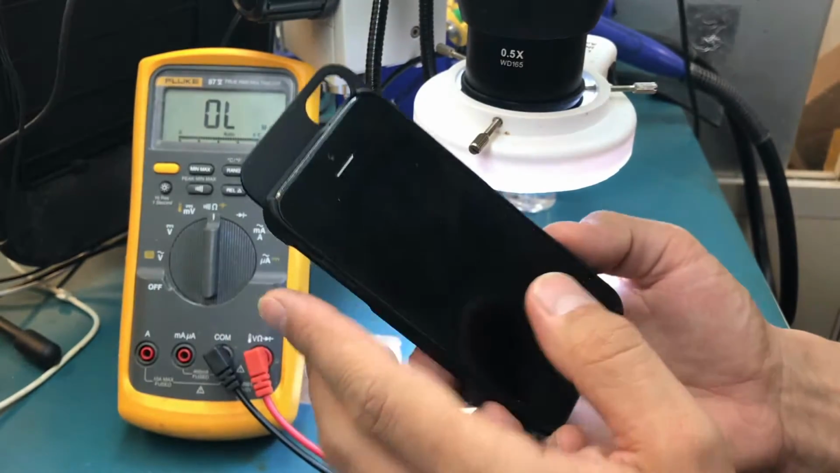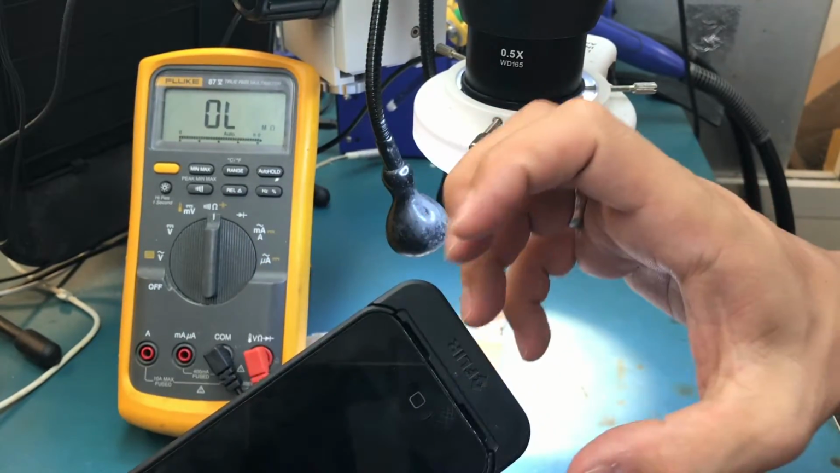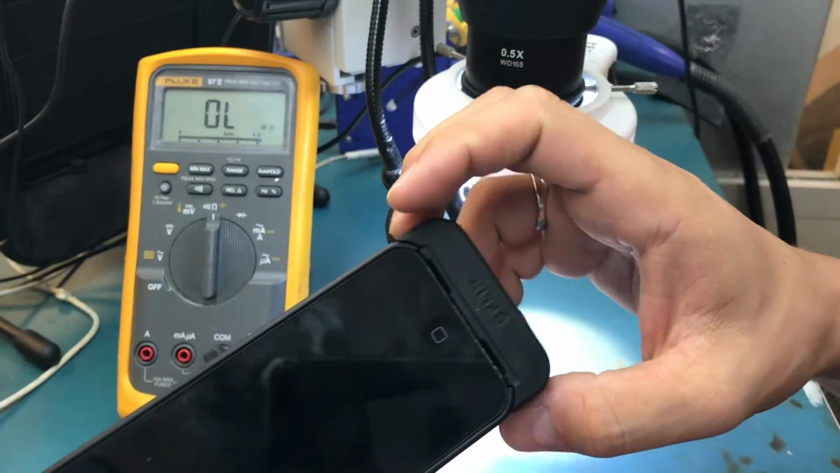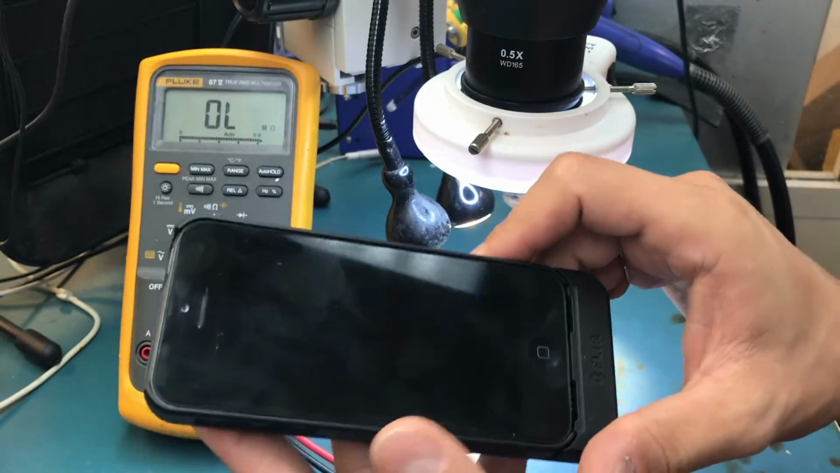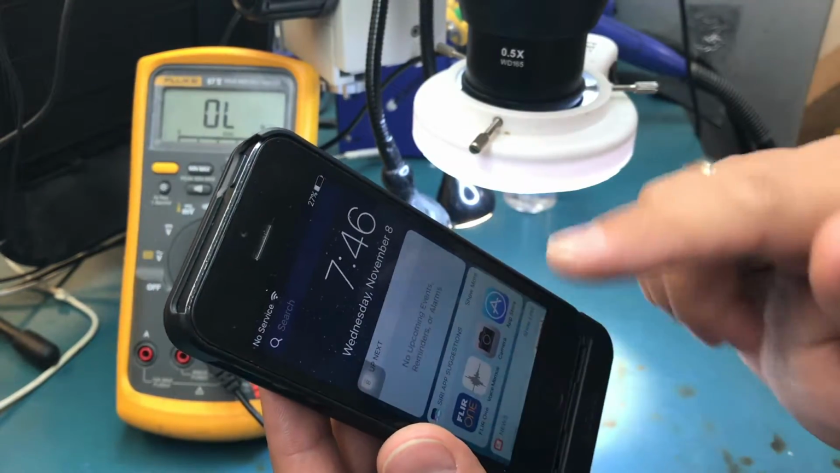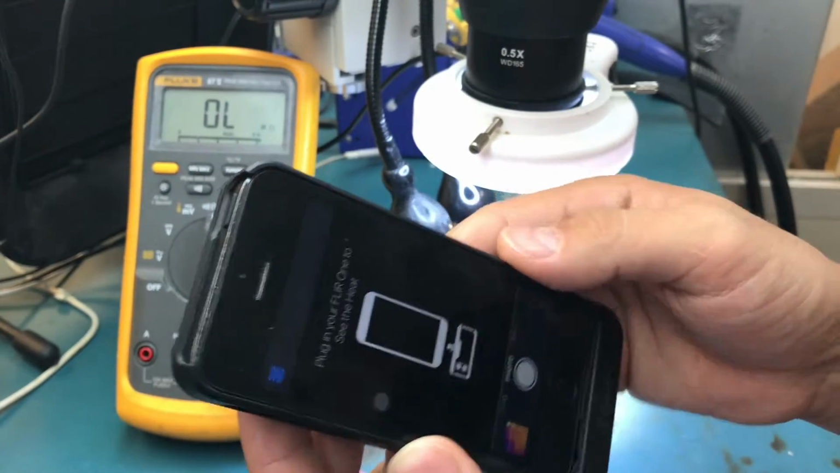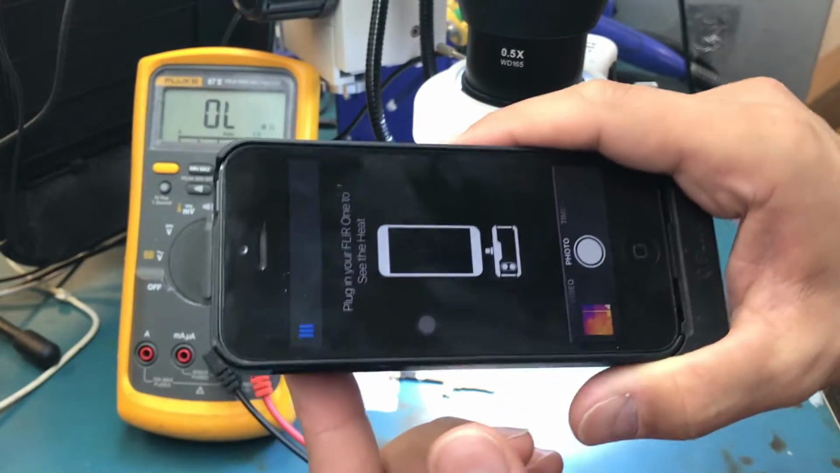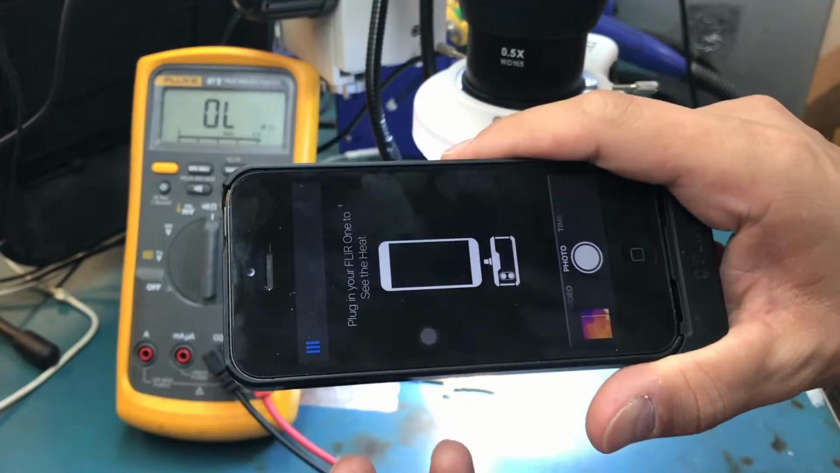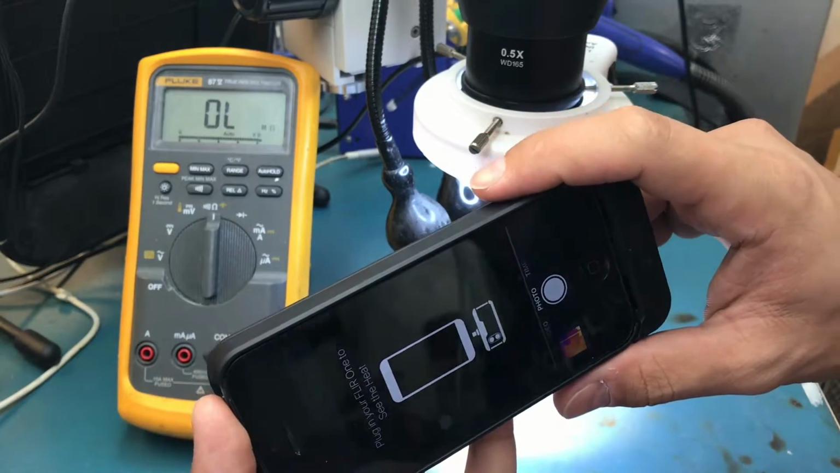This one is for iPhone 5 or 5S. There are ones available that are more universal. It's a little attachment that goes through the same port to pretty much any iPhone. And you just install the Flir app, start it up, and then point to where you want to look for any hot areas or cold areas or anything in between, and it even meters the temperature for you.